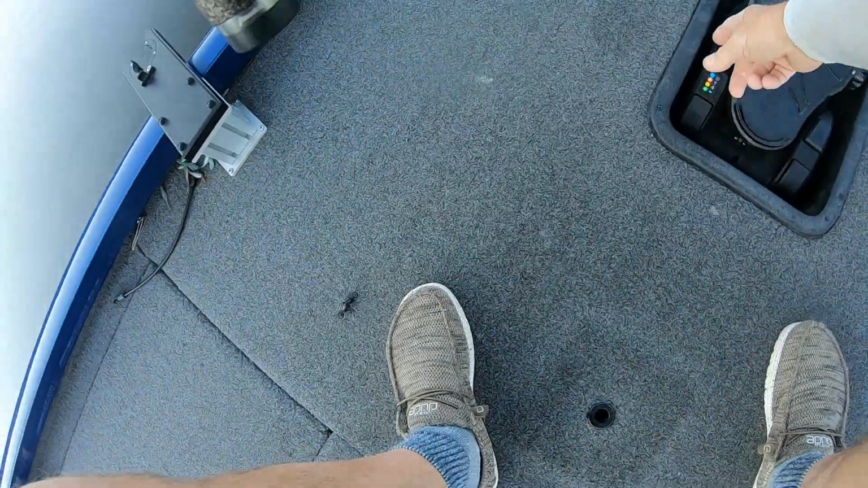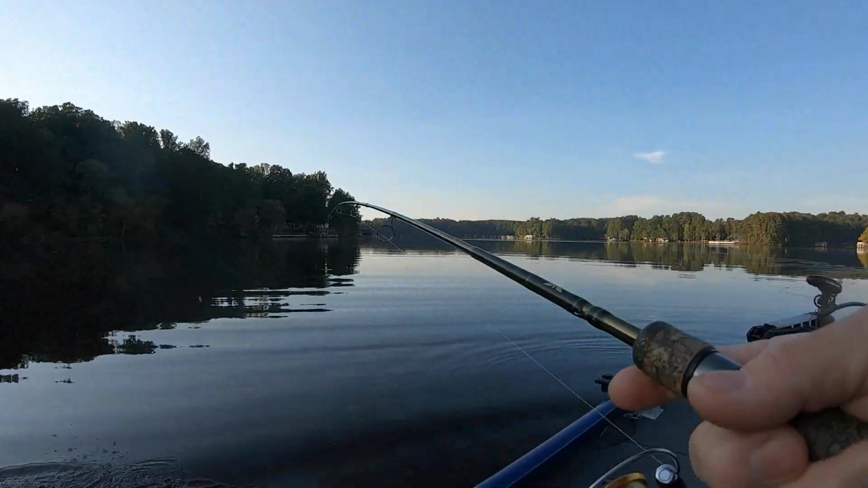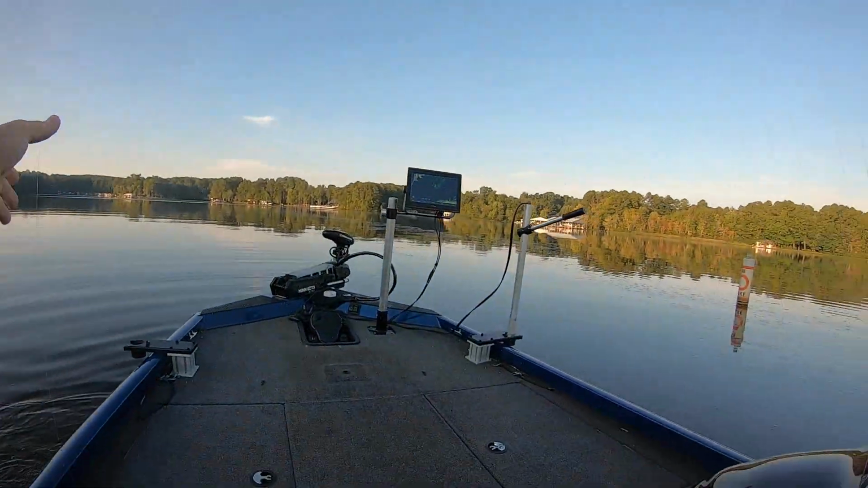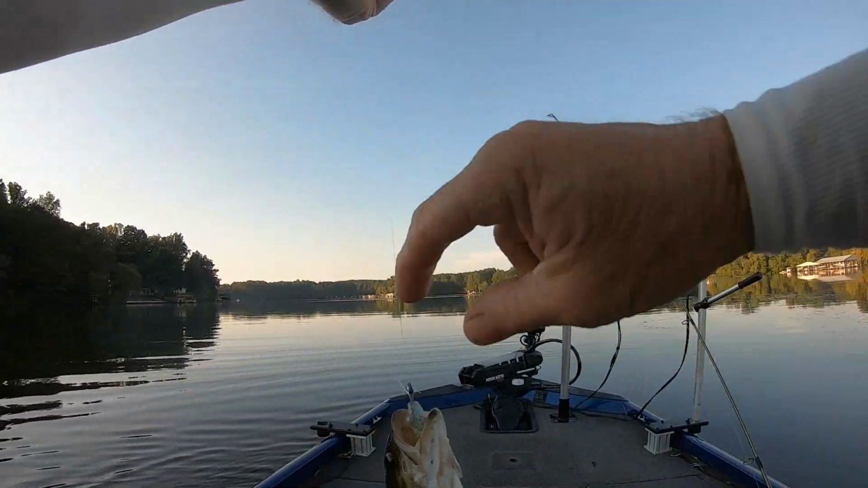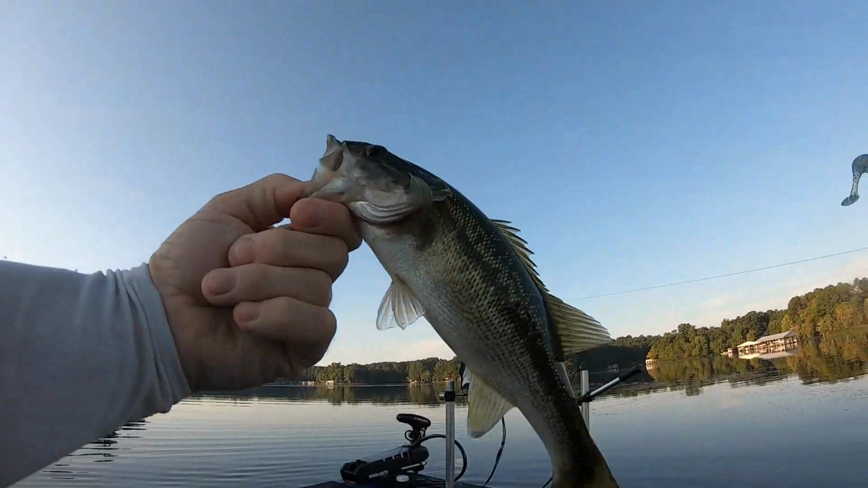I didn't cut the trolling motor on yet. There's so many bass around here, and a lot of these fish that are breaking are bass. All right, that was a good fight on 4-pound test. Okay, we're gonna get back in there and see if we can catch a crappie this time.